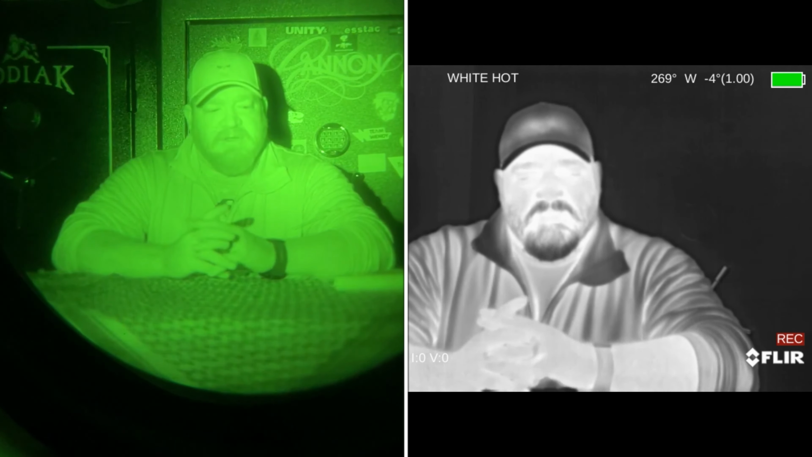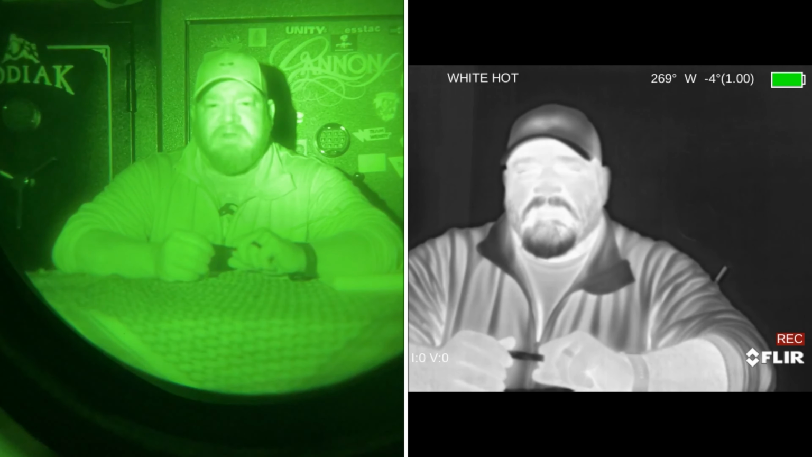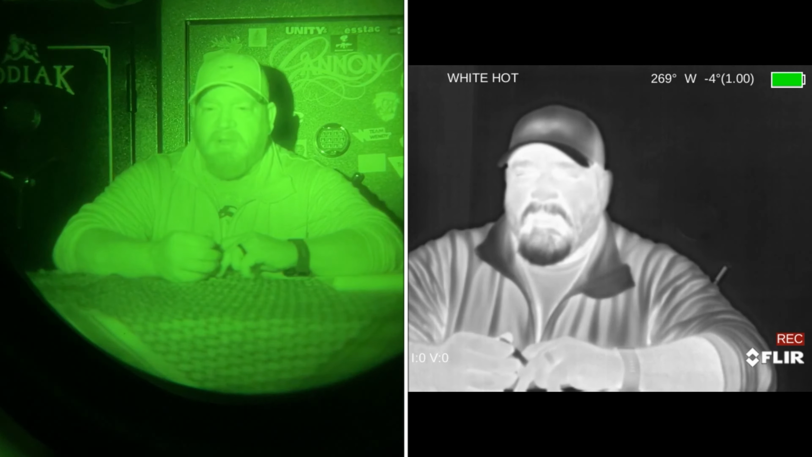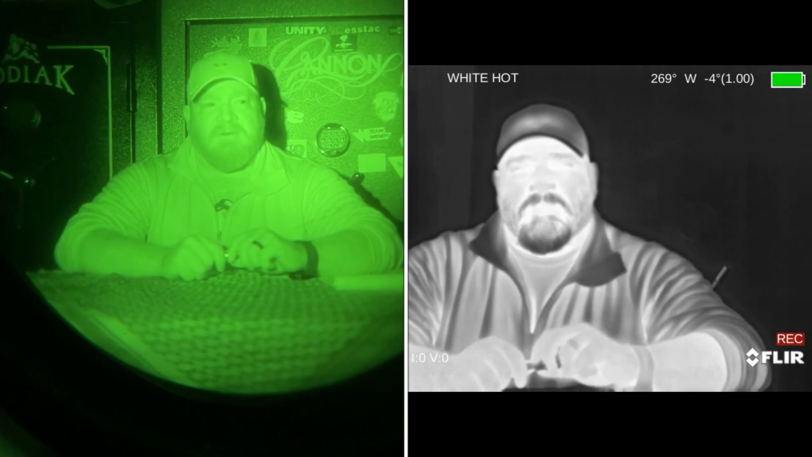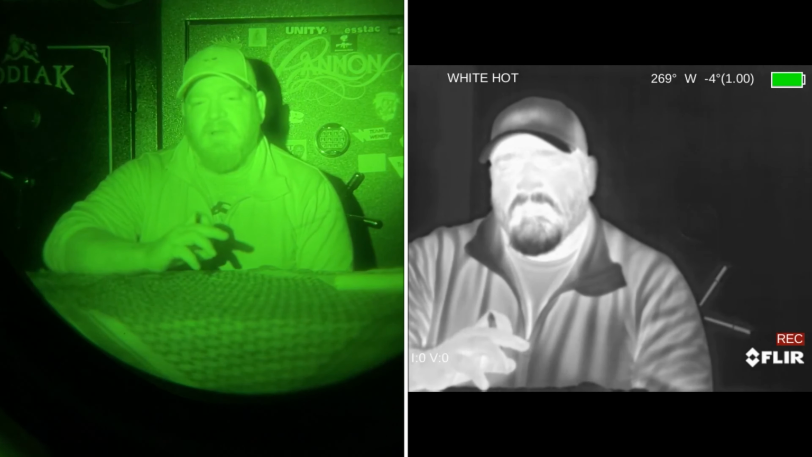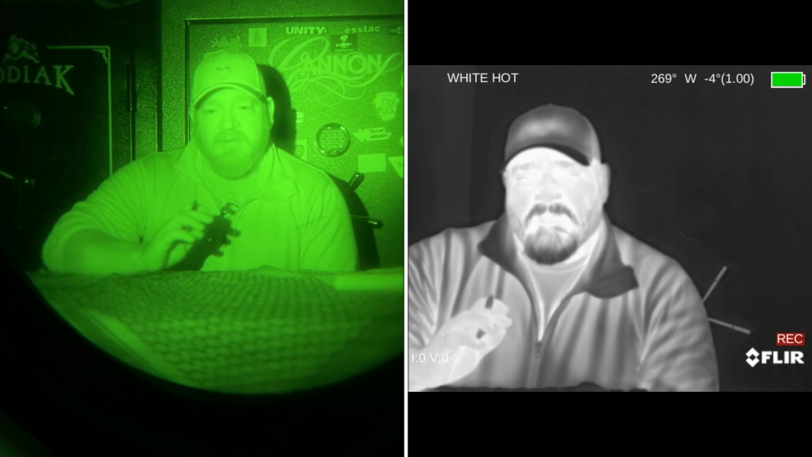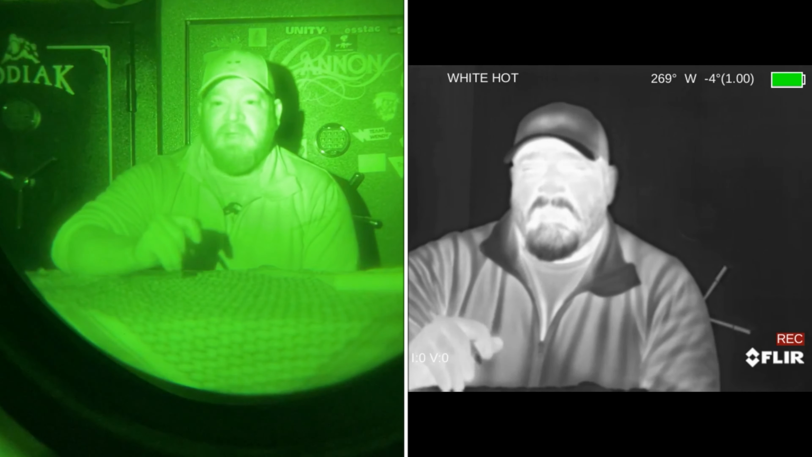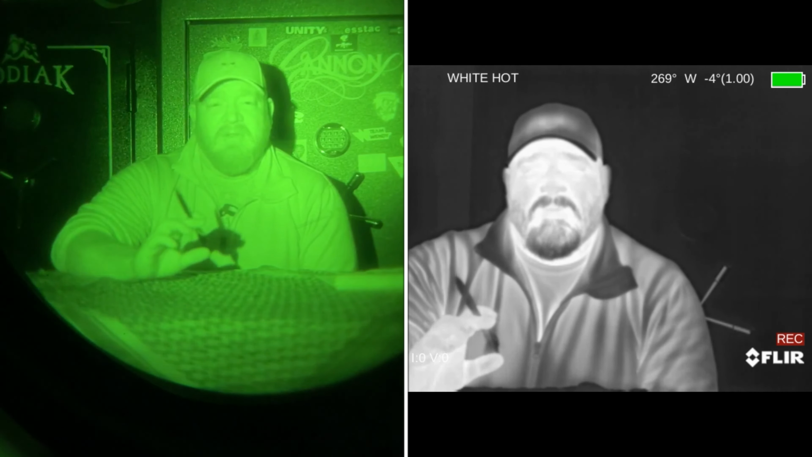So the FLIR Breach is a great addition to your night vision capabilities. Don't get me wrong, image intensifiers are fantastic. It truly is a wizard's eye, a magic, a superpower, however you want to say it. But it has its limitations, and those limitations can easily be augmented by the use of thermals.